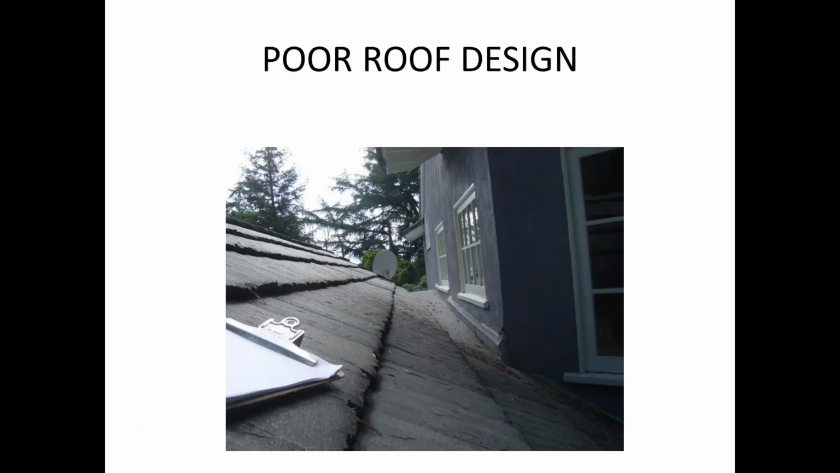Poor roof design. Many of the seasoned inspectors will see right here the problem. We have an upper roof that cascades over a lower, medium to steep pitch roof that just drives right into a wall. And you can see that counter flashing. Well, this roofer already replaced the roof twice. And now his suggestion was to replace the upper roof to fix this condition.